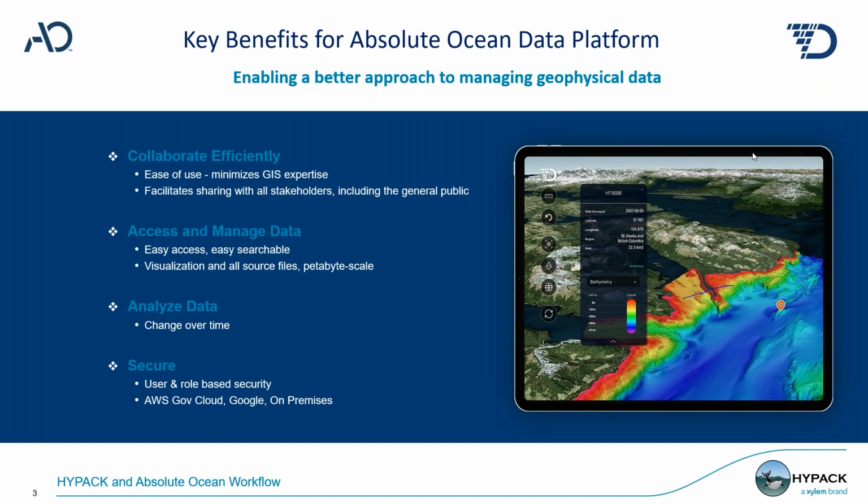So let's go back and look at why we developed Absolute Ocean. It is time consuming to deliver data. Today, a lot of data is still delivered through hard drives, which are not secure and slow, and Dropbox, SharePoint, and similar tools which cannot visualize the data, and you need to find a GIS expert to actually download the data and display it for you. It's also hard to find data. We have talked to a lot of people that have lost their very expensive and valuable data, either because it's stored on hard drives that have gone bad, or they simply cannot find it.